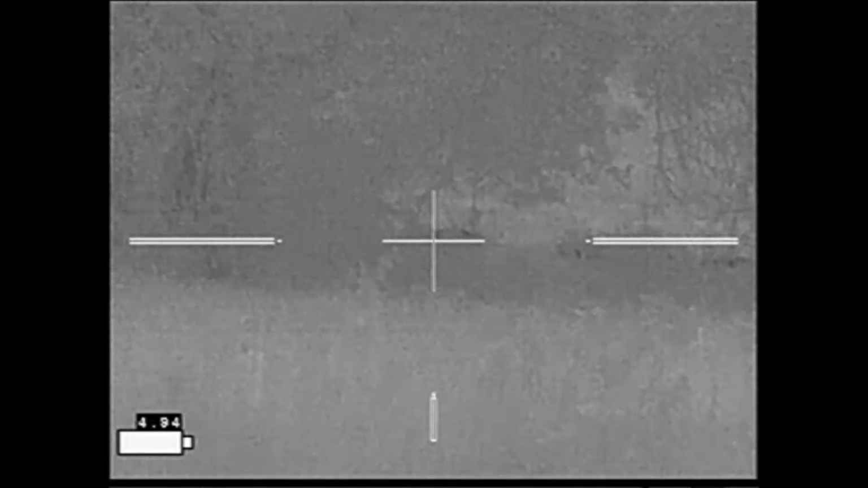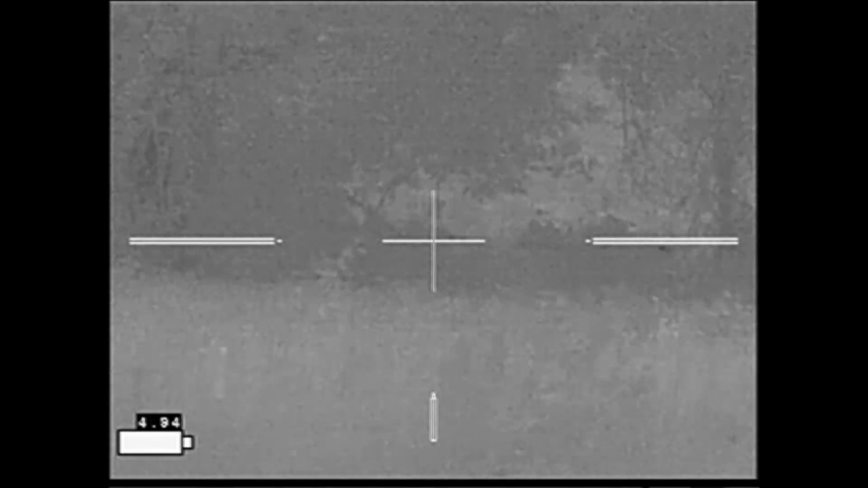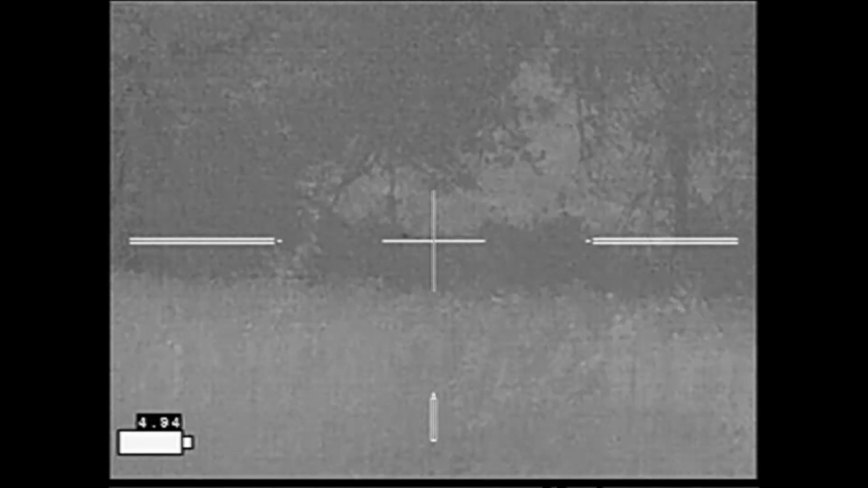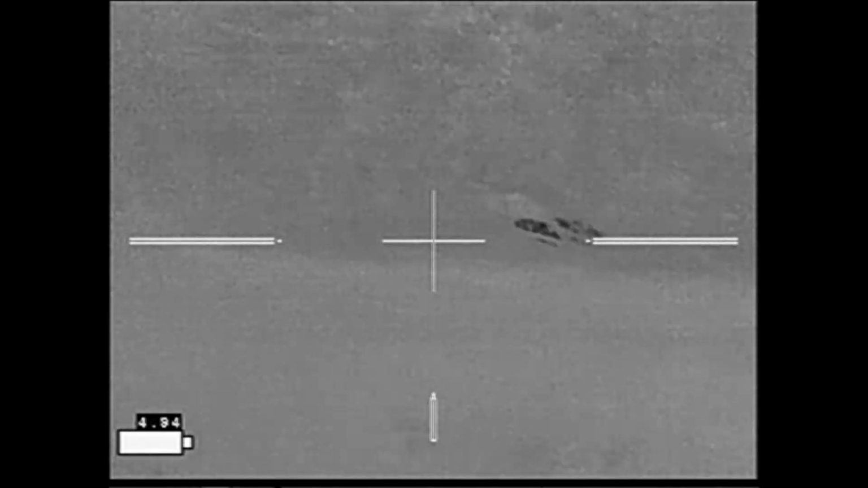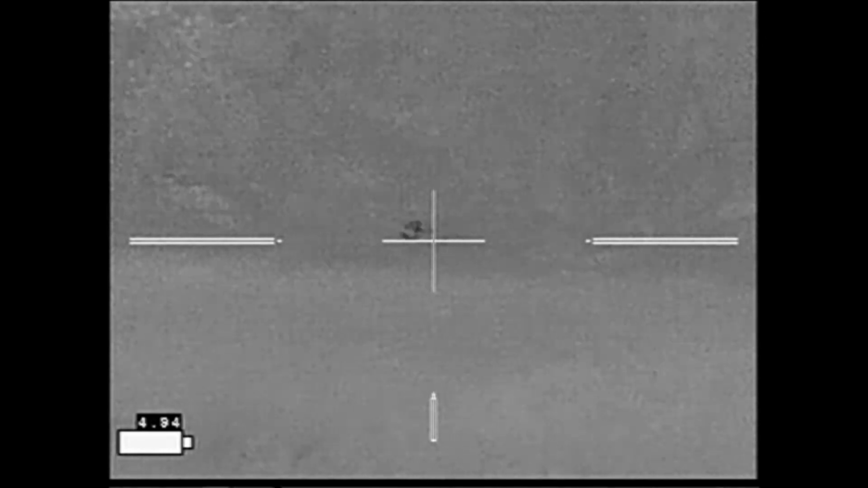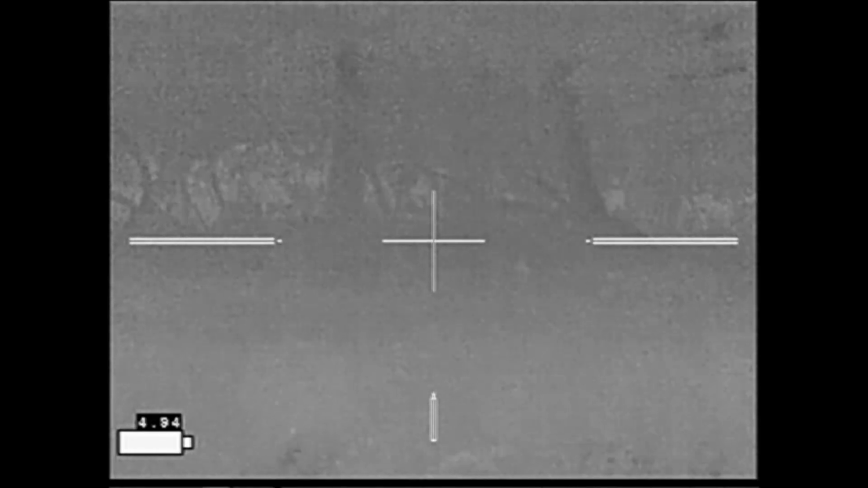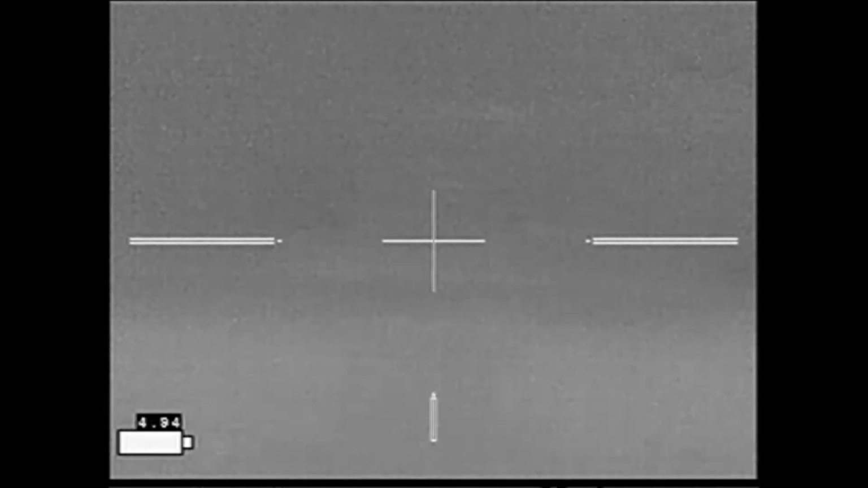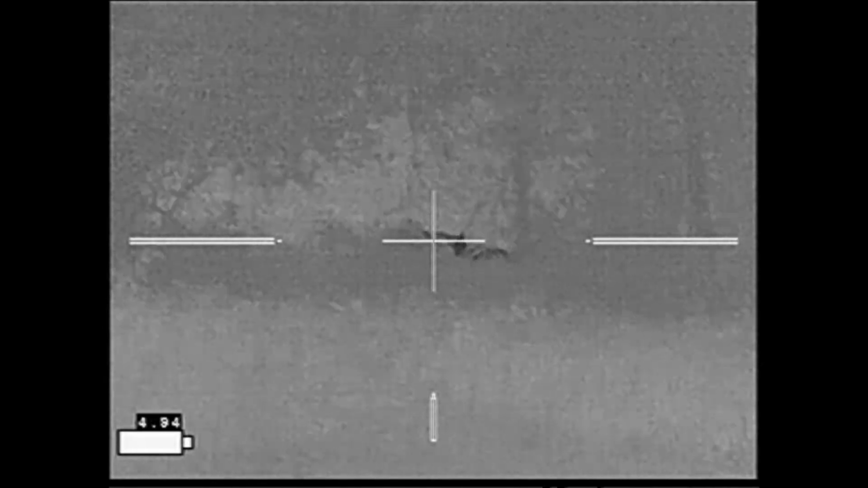This goes on for 3 or 4 minutes. That's a group of hogs going through, it looks like, but I can't identify the small ones there, so I can't shoot at them, and the big one's already passed. Oh, there's one. This one I can't identify. Nope. There's one I can identify. I'm going to shoot it.